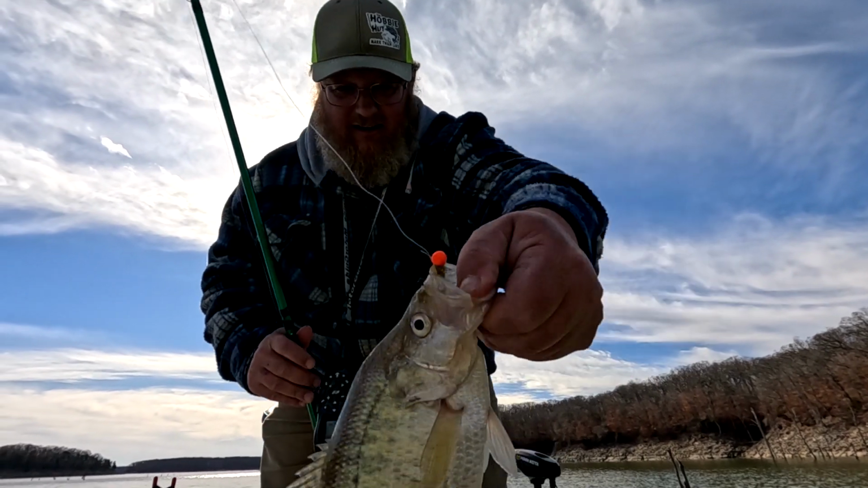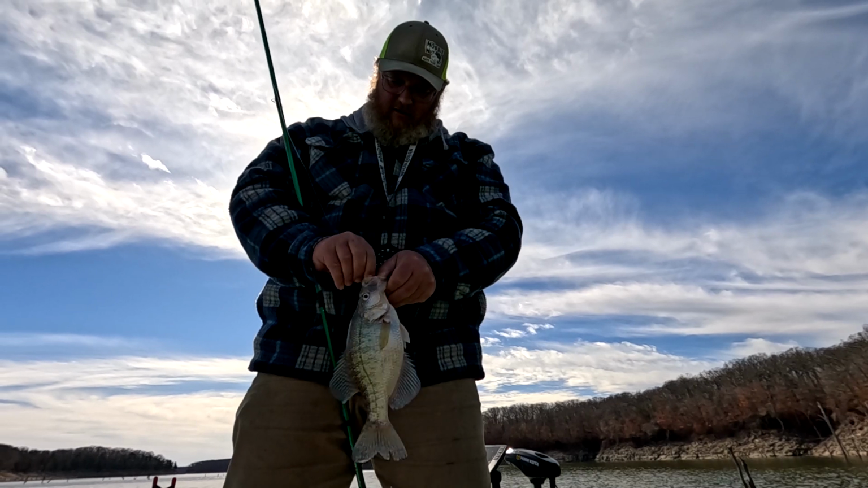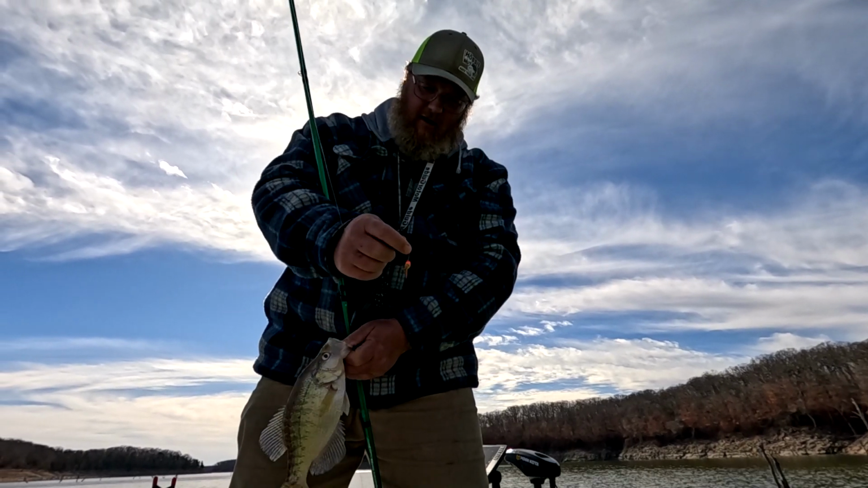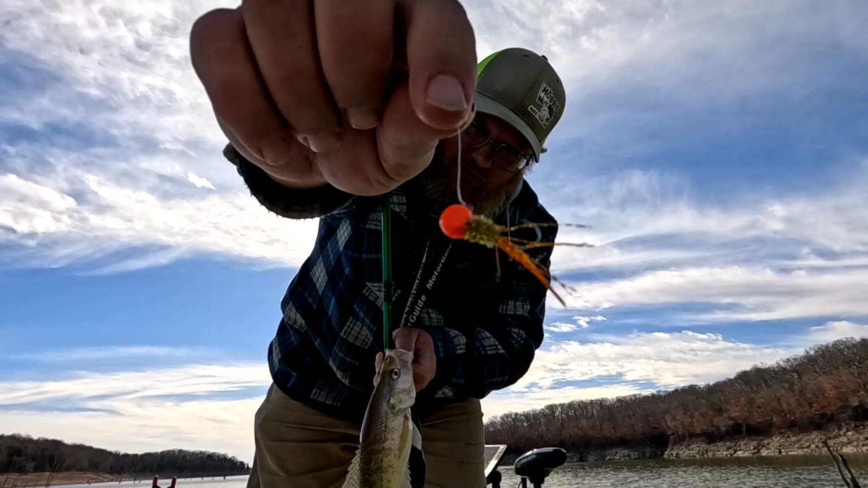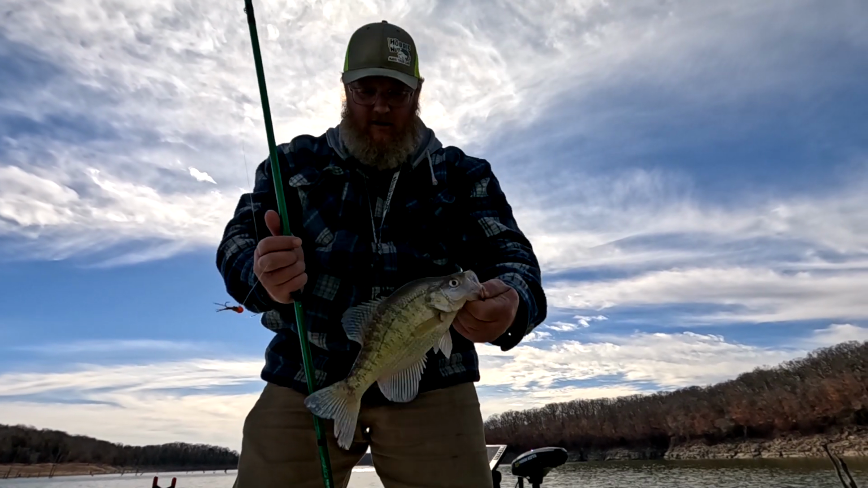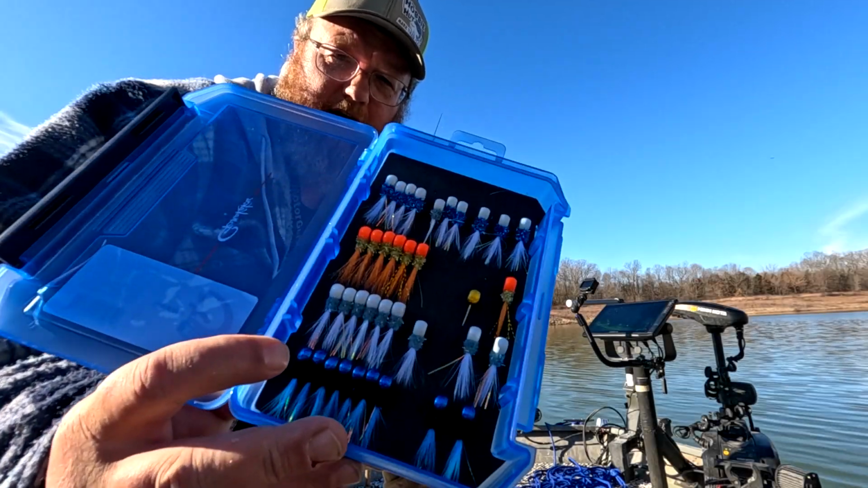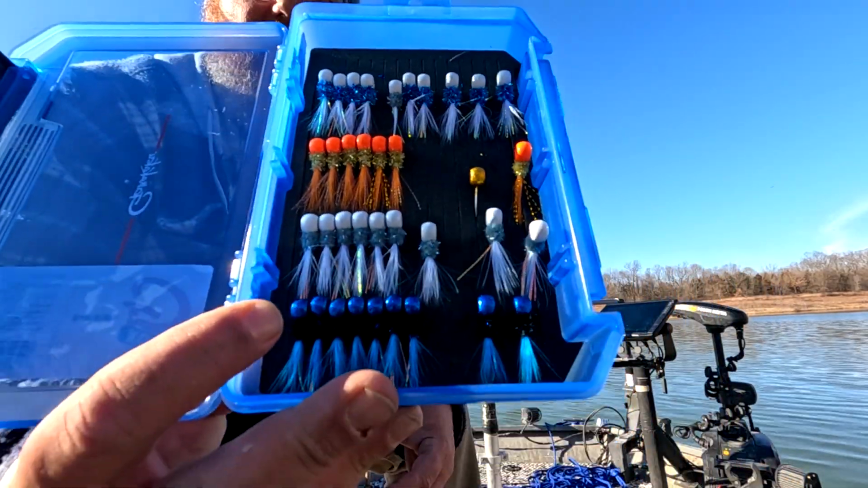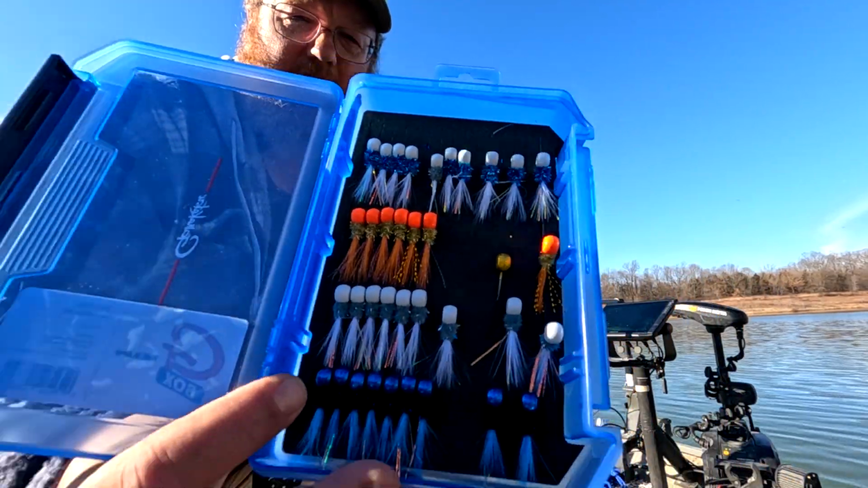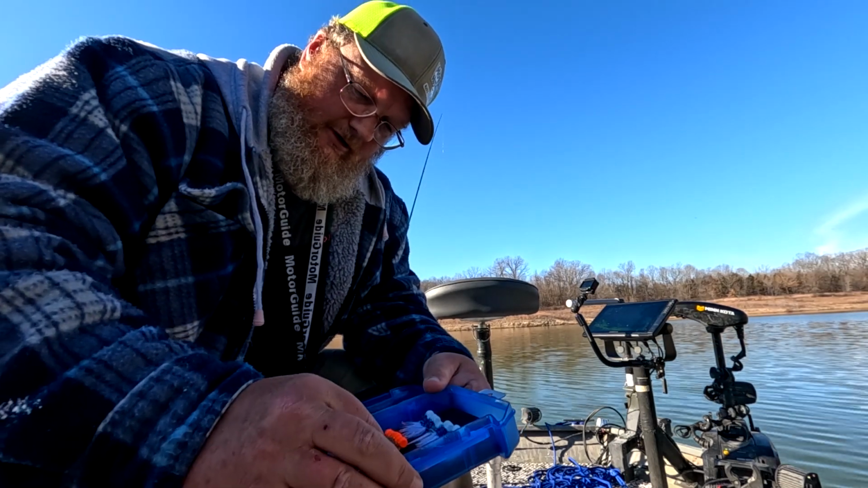Using a new bait today. Got some new jigs from JB's Custom Crappie Jigs. What I'm using today is this orange and gold. There's a nice one right there. Got some new jigs here. These are from JB's Custom Crappie Jigs. They're part of his Slab Hammer series.